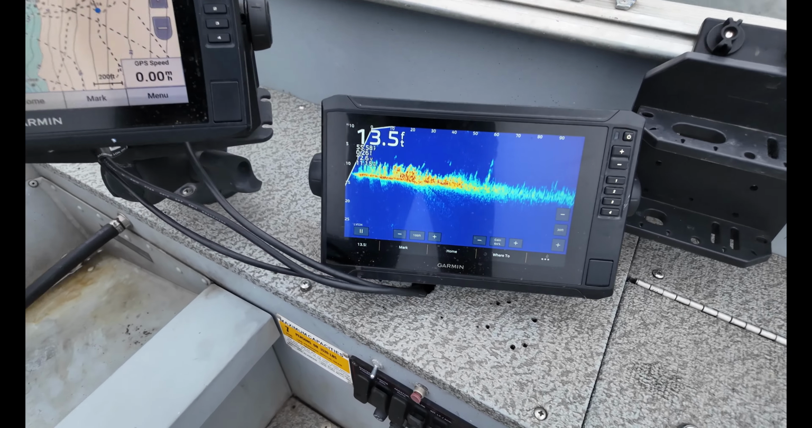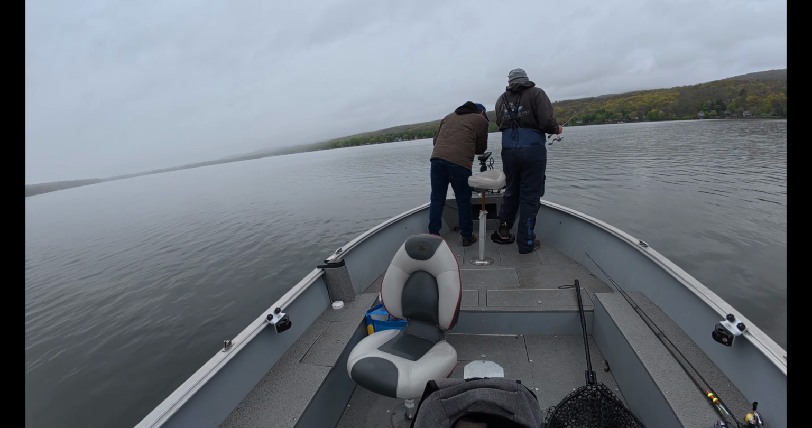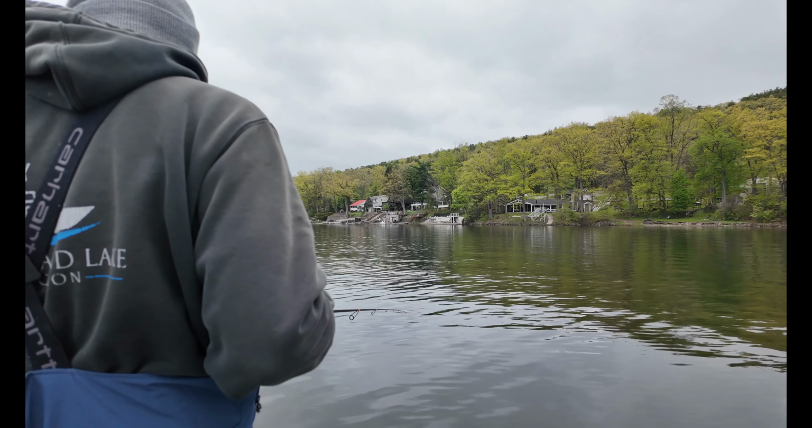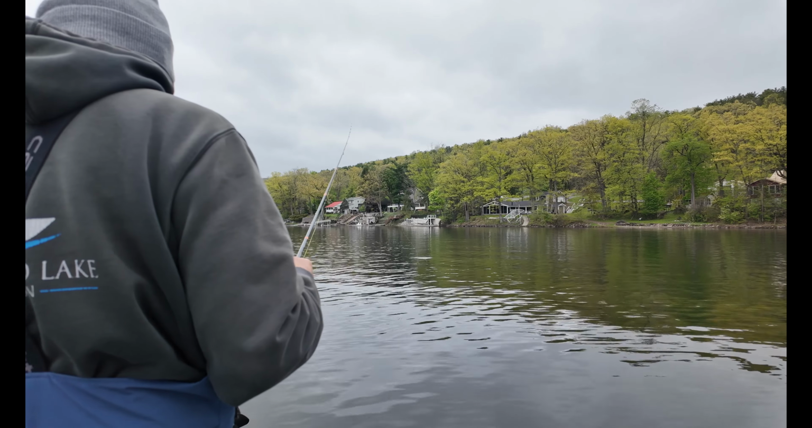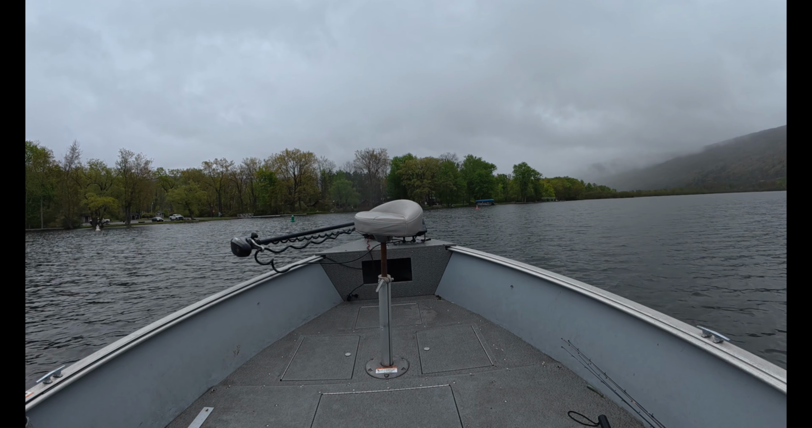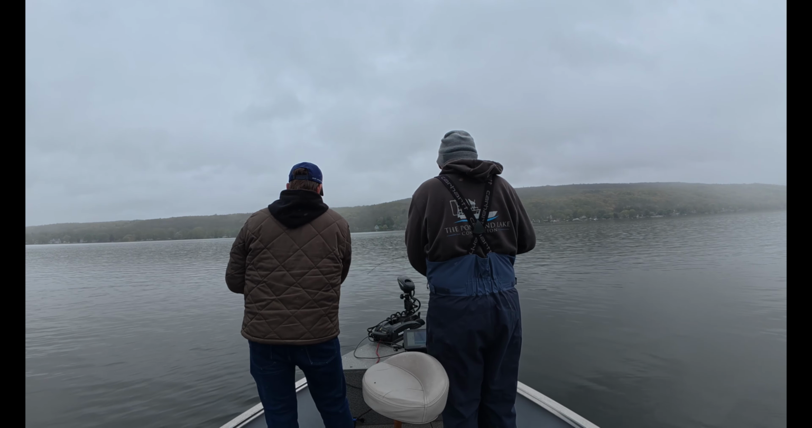Beyond guiding, Nick also works with anglers on understanding sonar, GPS systems, and marine electronics to help them become more effective on the water. He also writes for publications including Wired to Fish, On the Water Magazine, and Athlon Outdoors. After spending a day on the water with Nick, it's easy to understand why anglers across the Northeast are paying attention to what he's doing.